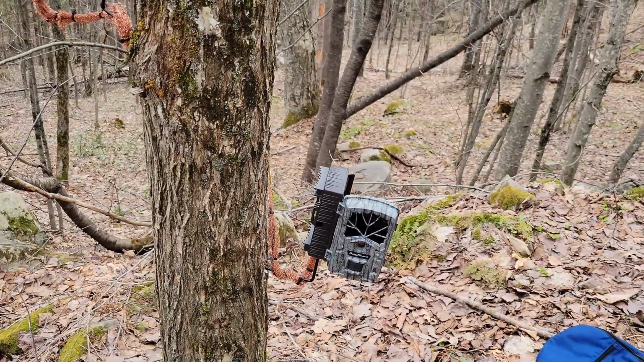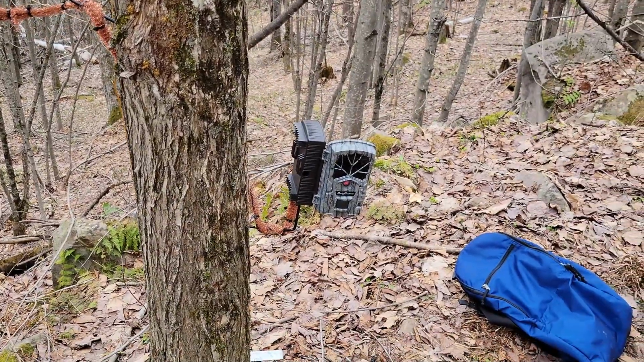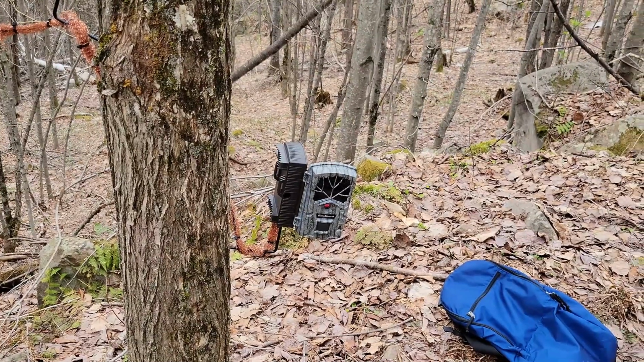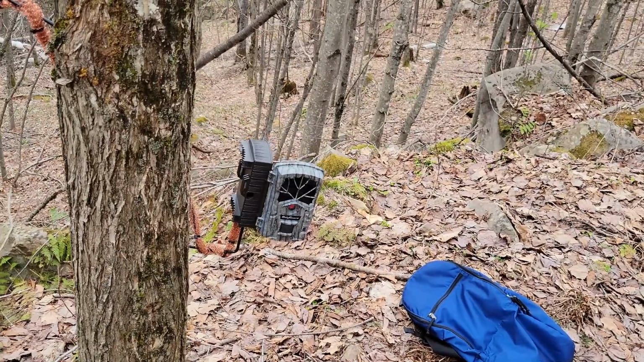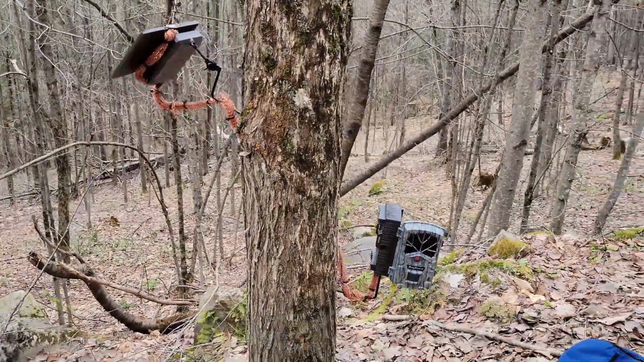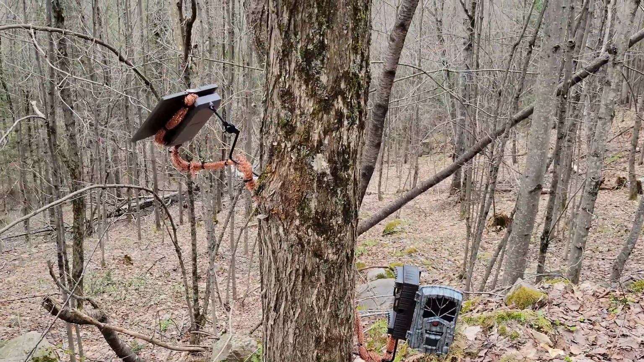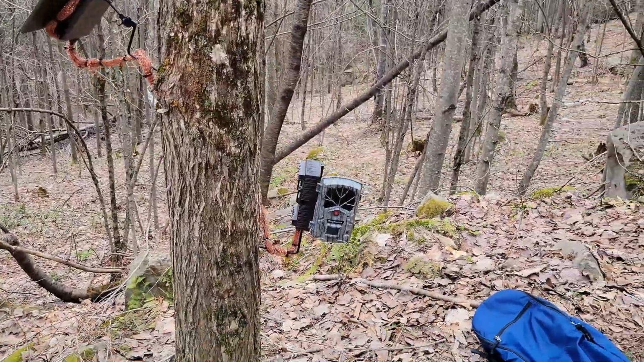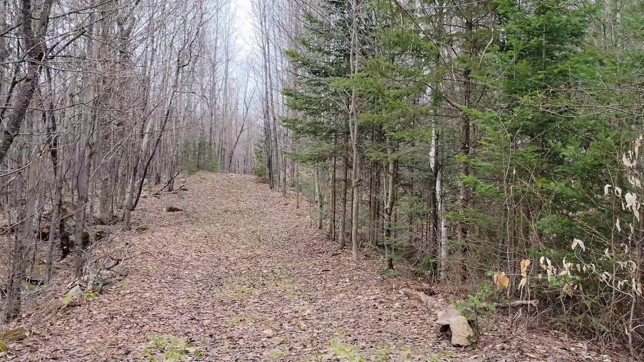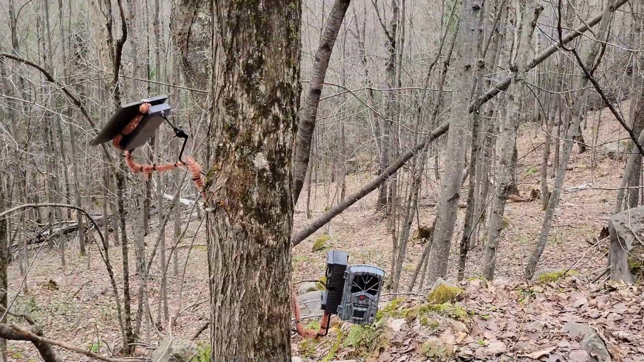It had 330 recordings on a 64 gig card at 1080p. So I have a lot to review. Unfortunately, a lot of it is changing shadows and stuff like that, so I've had to lower the sensitivity on the camera. It was on high, I've put it to normal, so that should help reduce all those false triggers. And away we go. It's springtime, so there are a lot of false triggers from storms that come in and blow the trees around. So I hope we capture some good stuff.